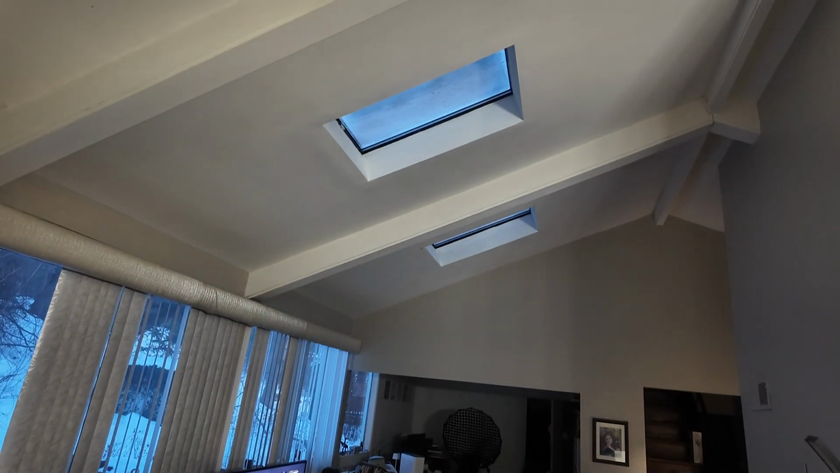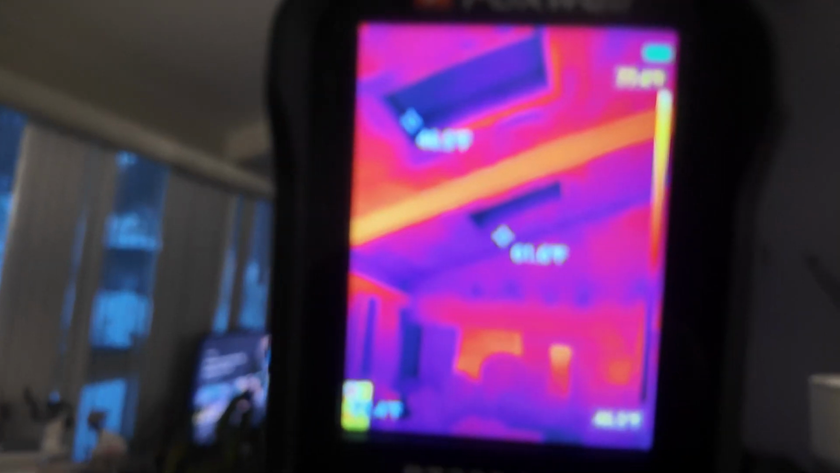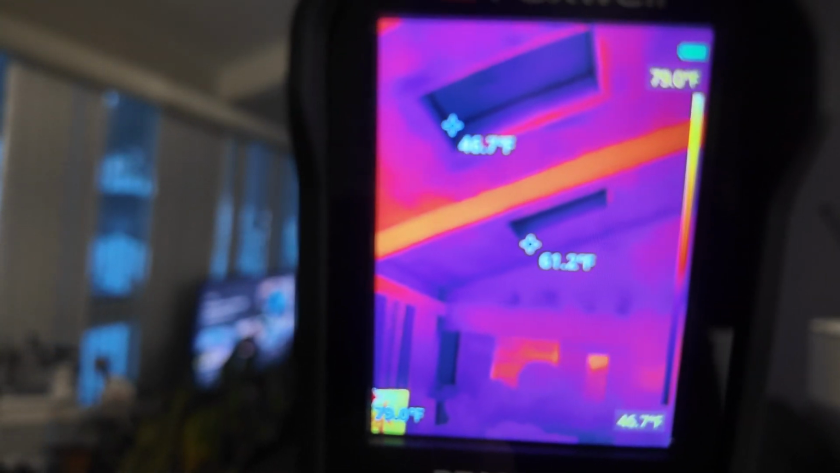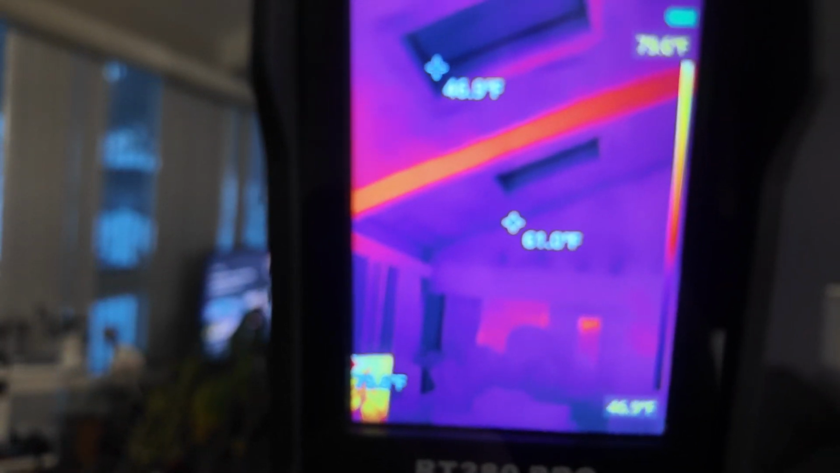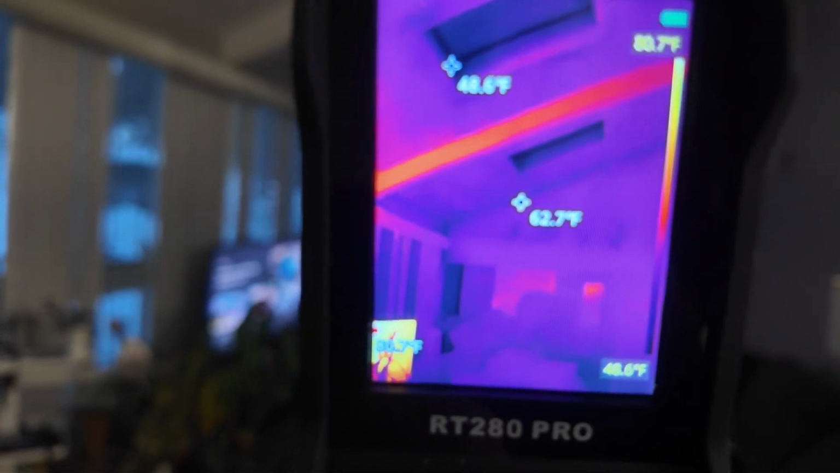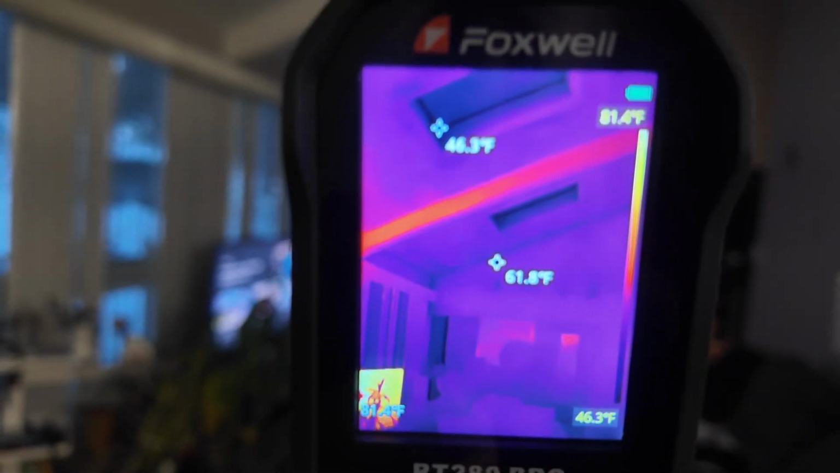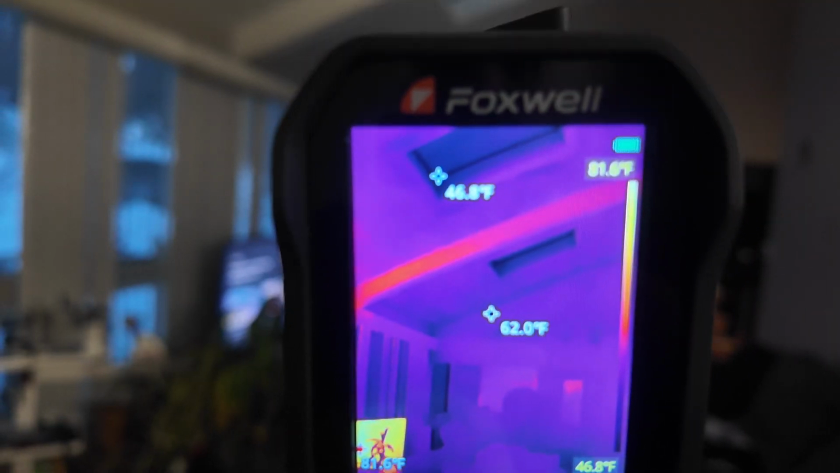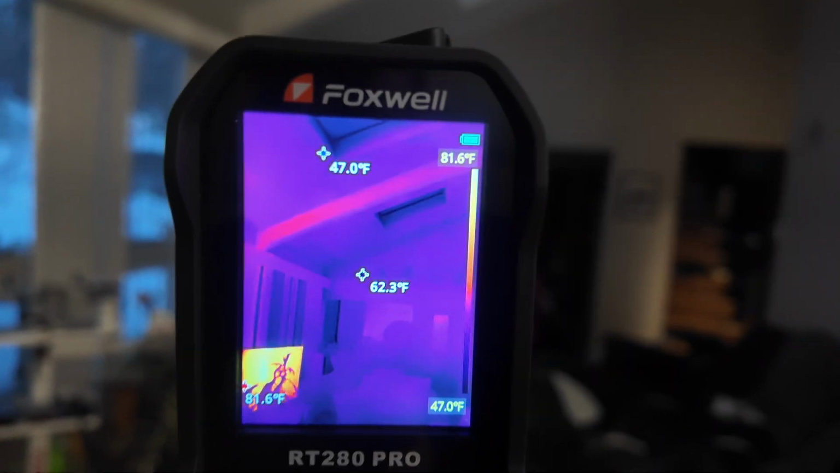So you got snow covering it still. And then you see how the beam is warmer than that little corner back there. Definitely those windows are cold. So, not the most efficient for warmth. Then again, I'm getting temperature readings: 46 degrees by the window, 61 degrees on the ceiling. Big difference there.